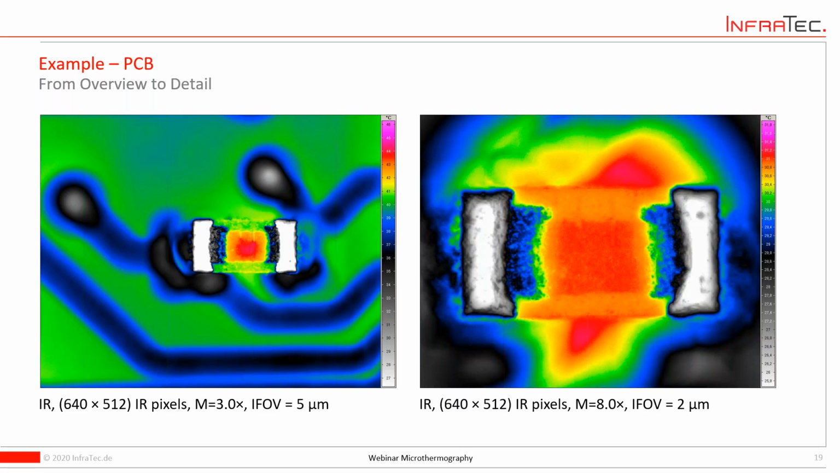But as I told you, there's also an MX8 lens available with an instantaneous field of view of 2 micrometers, so 1 pixel here in this image represents 2 micrometers. So this is really the top end of resolution that is possible.